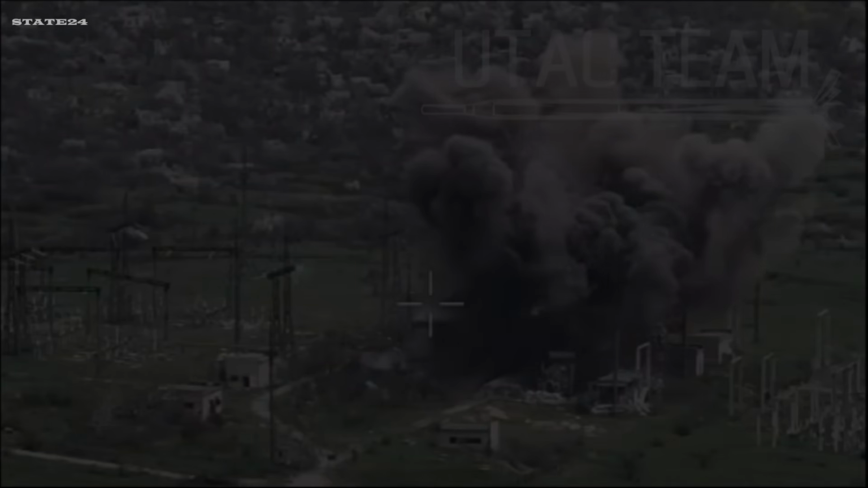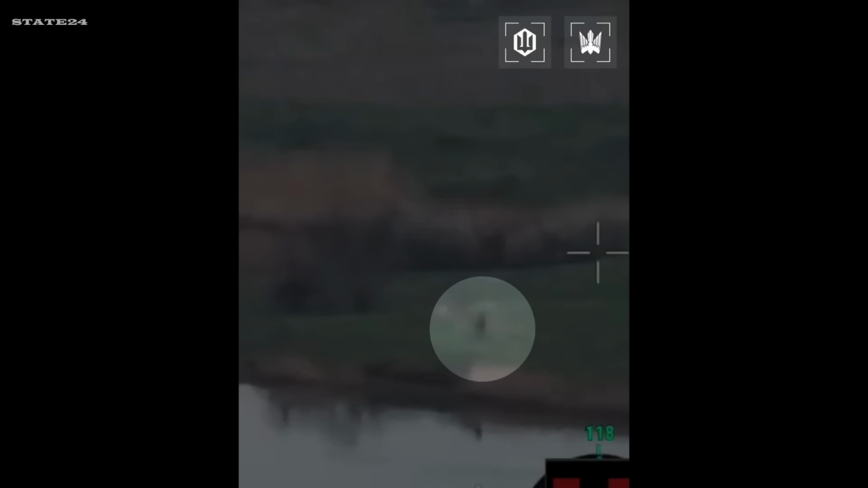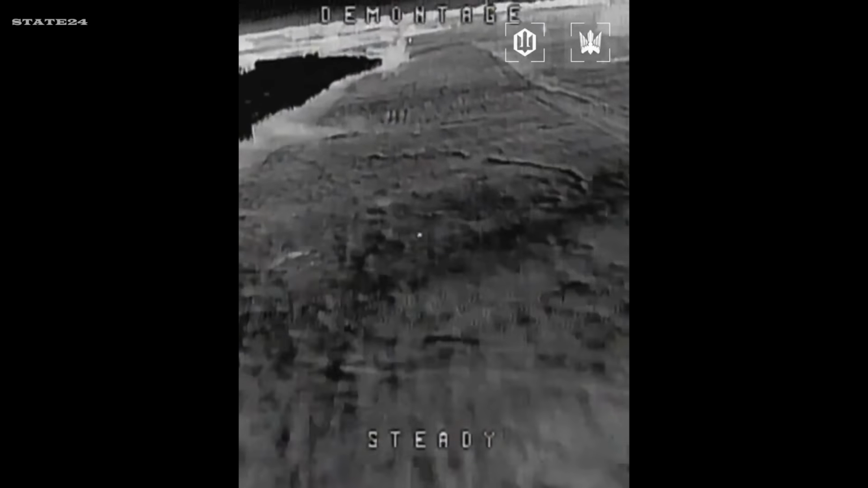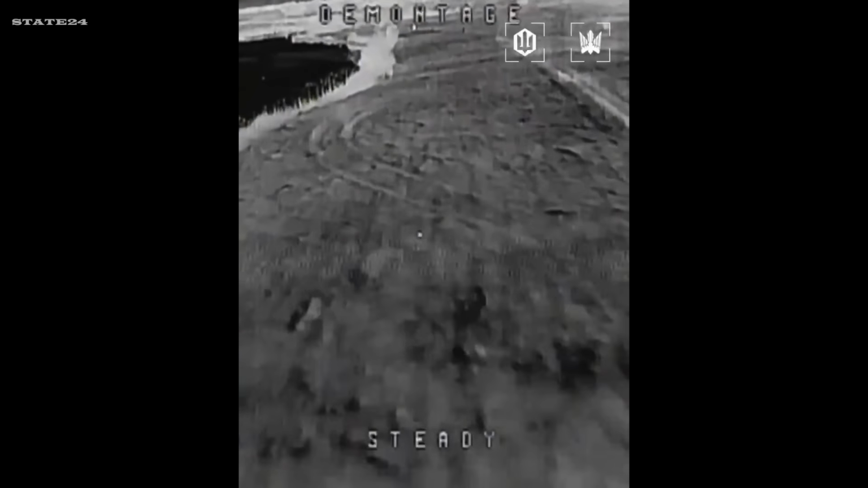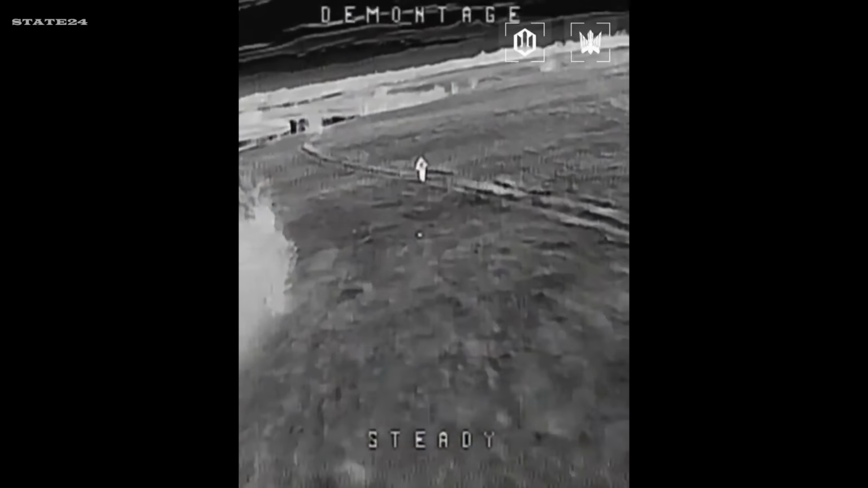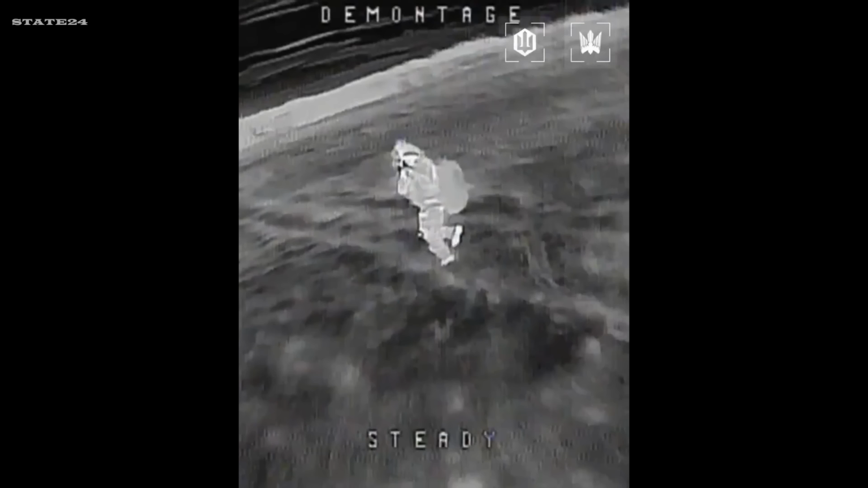Miles away, this soldier was detected in the Donetsk region by reconnaissance drones from Ukraine's 414th Magyar Birds unit. An FPV drone was immediately dispatched for the strike. As usual, the Russian soldier was alone. With nightfall approaching, he likely wasn't expecting any drone attack, but the drone, equipped with a thermal camera, locked onto him before he could even understand what was happening.